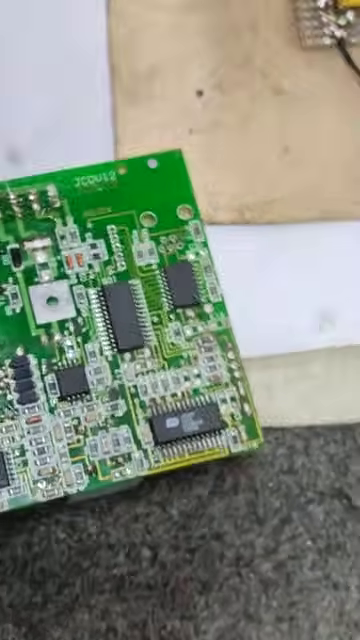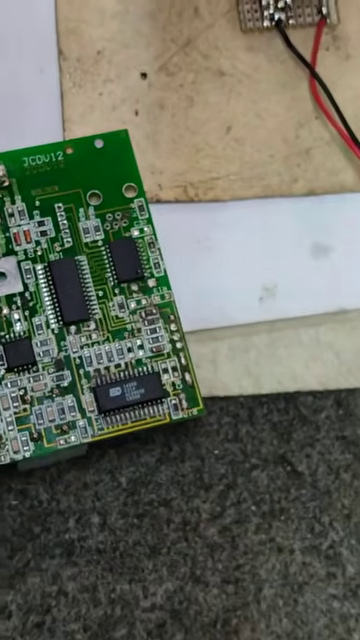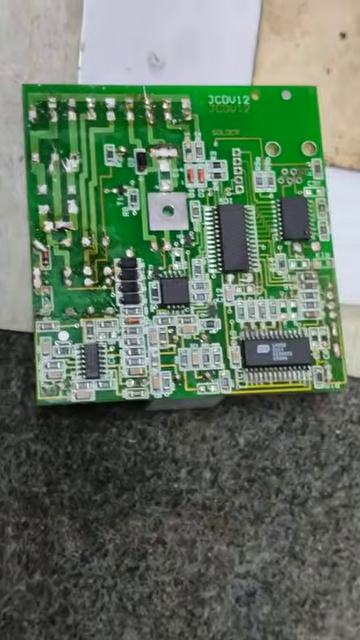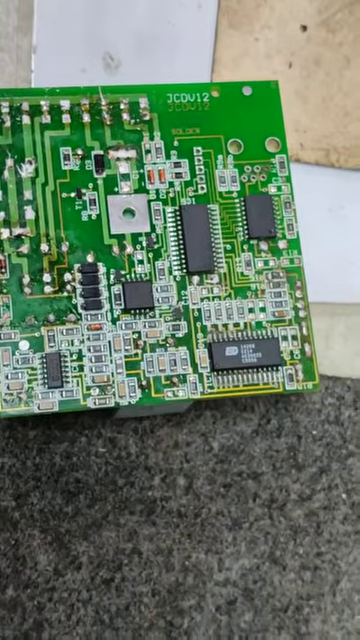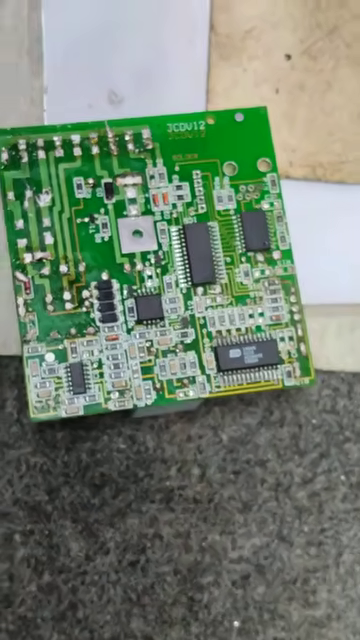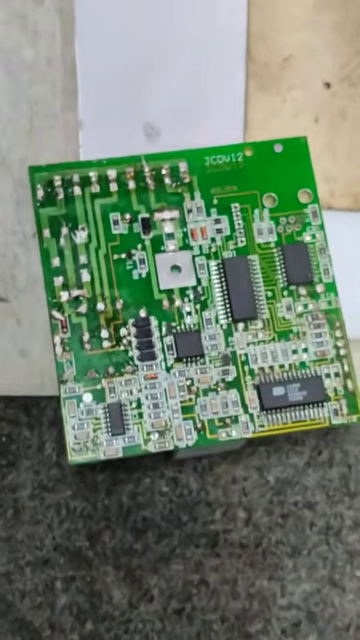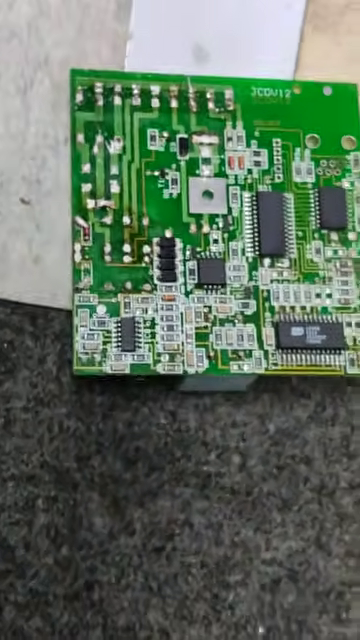I'm trying to find the right word. According to the board and according to the chips surrounding that particular section or that particular part of the PC board or the whole board, I can apply it, as I said, from 1 to 35 volt. So you've got to be very careful where you use and how you use.